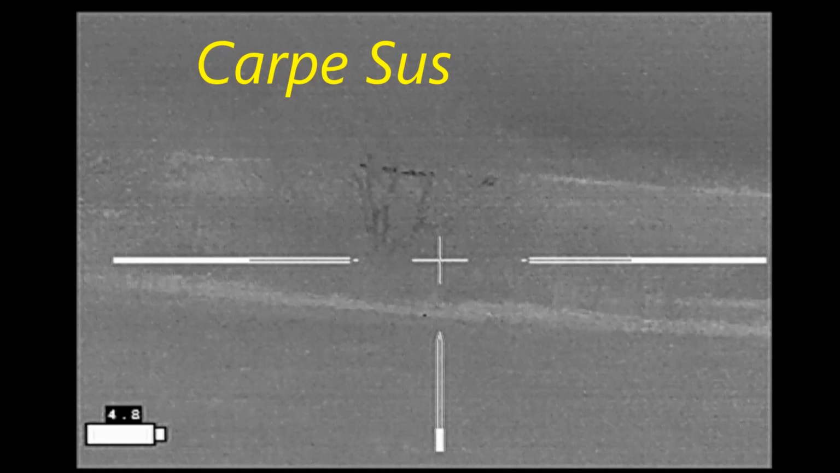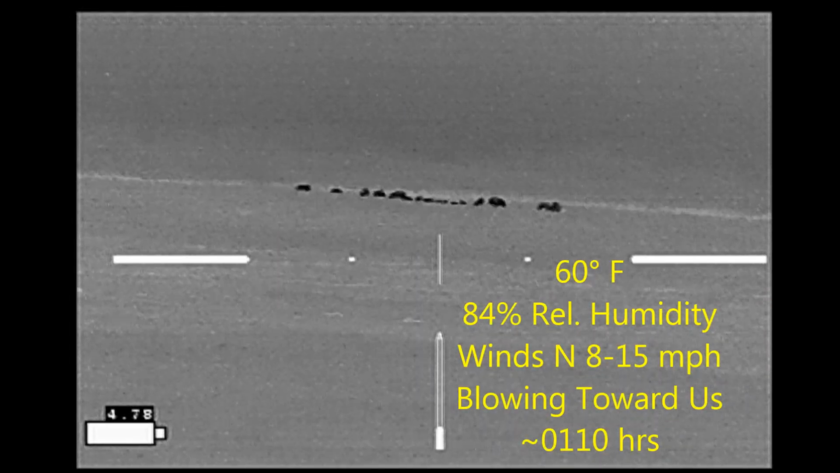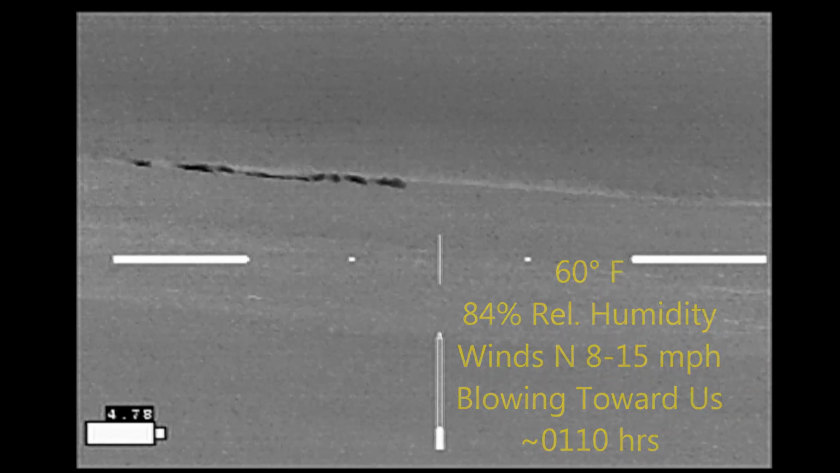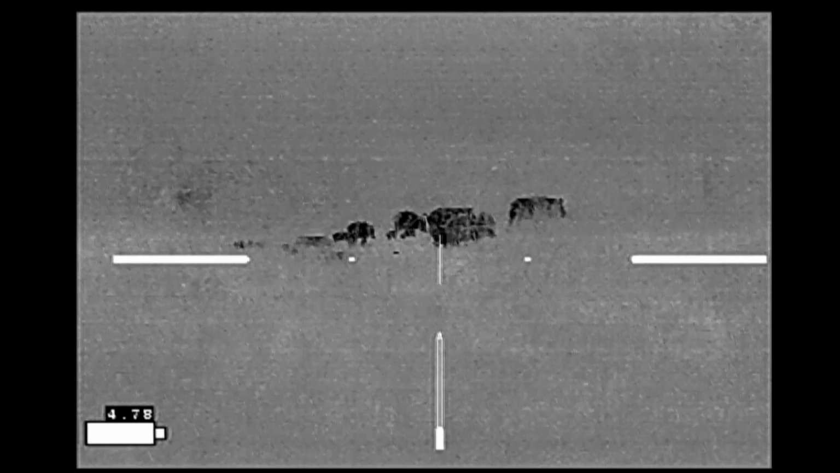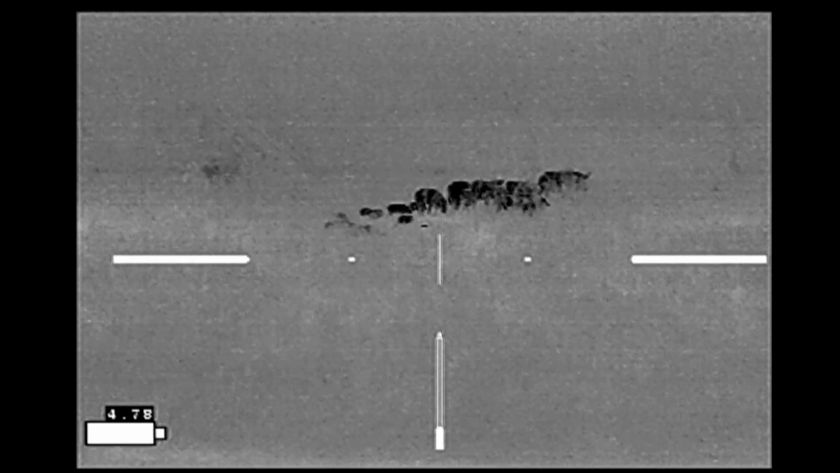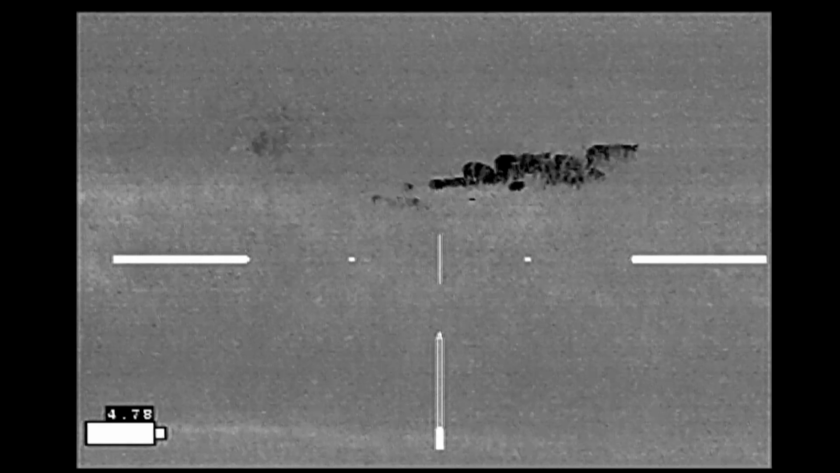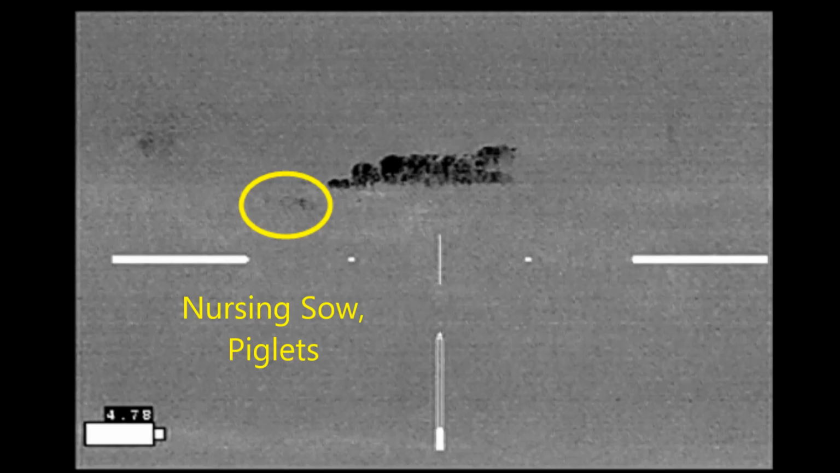And Carpe Sus, we saw a lot of hogs during the course of the evening. Most of them were on properties where we don't hunt. However, we finally came across these hogs on one of Dave's properties. And while they had been out in the open, they moved over into an area where we had limited shooting opportunities because of equipment off to the left. We also noticed the hogs were behaving rather oddly.